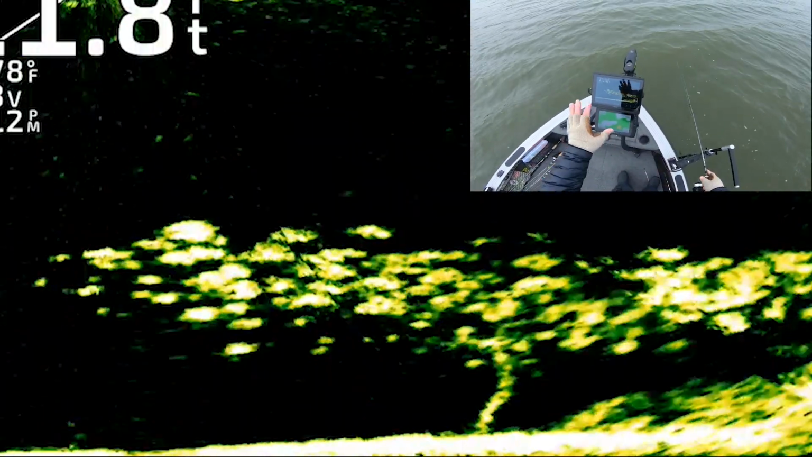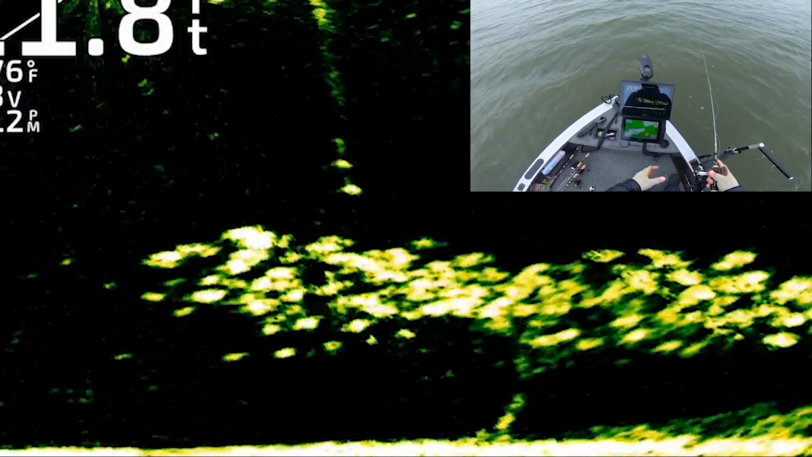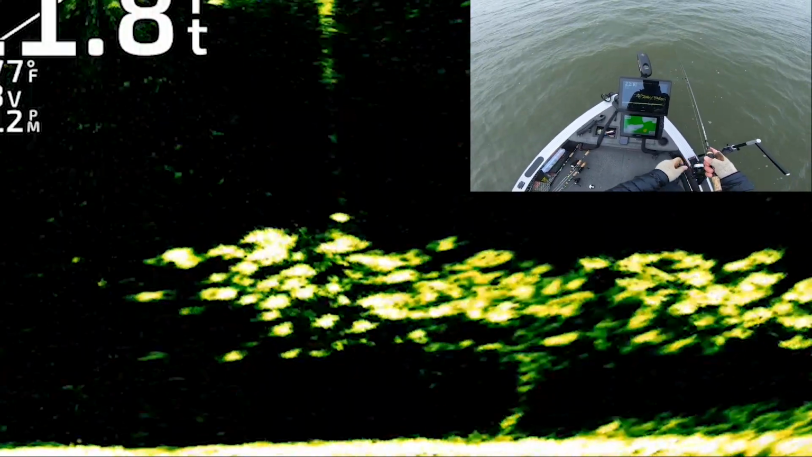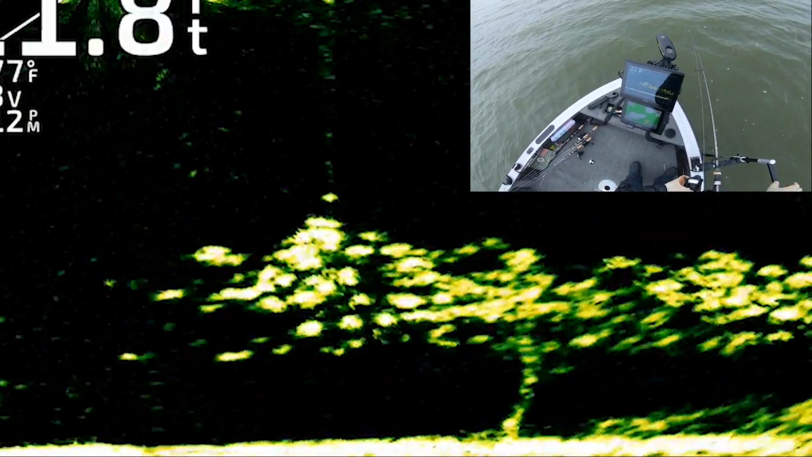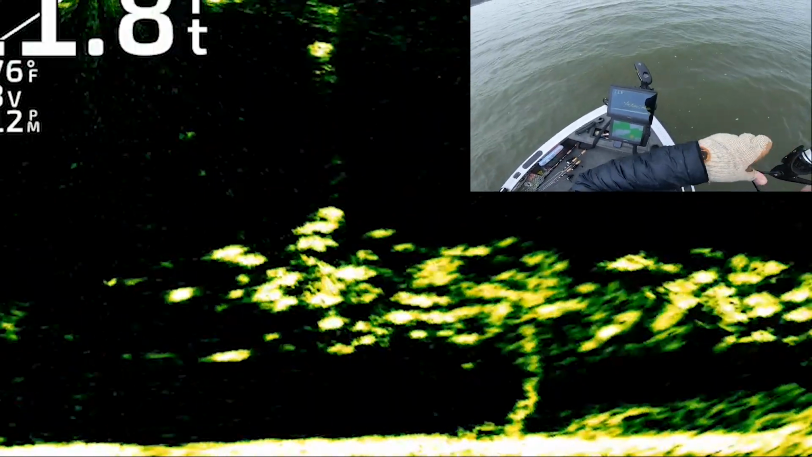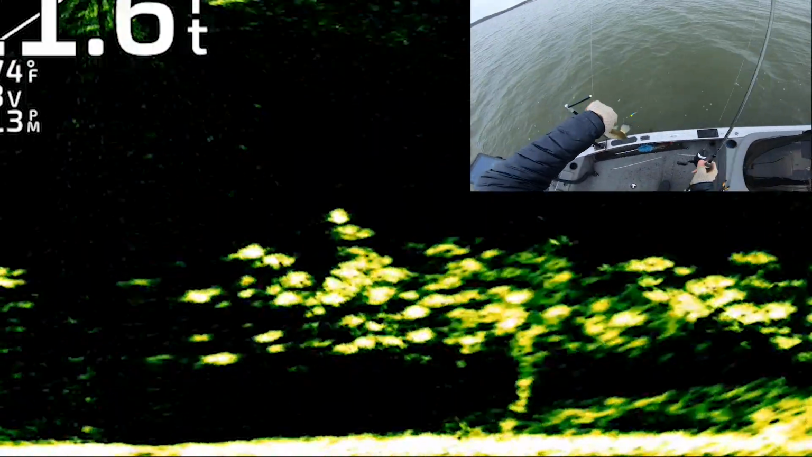This time of year, I'm always looking for massive schools of crappie. I know everyone's always piled up on the brush piles everywhere, but when you can find big schools like this in the river channel, they're gonna be your bigger fish, and they're gonna be on fuego, just like that.